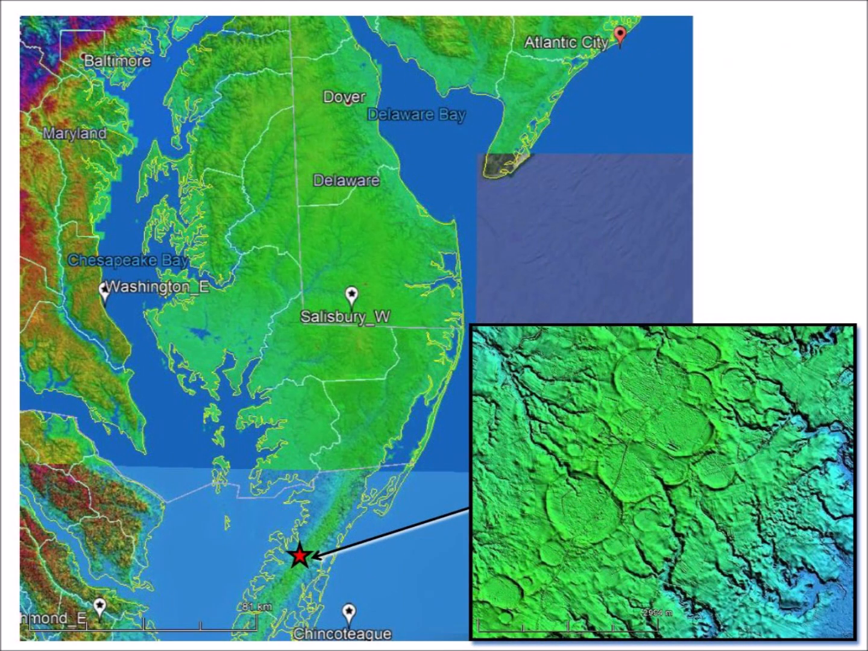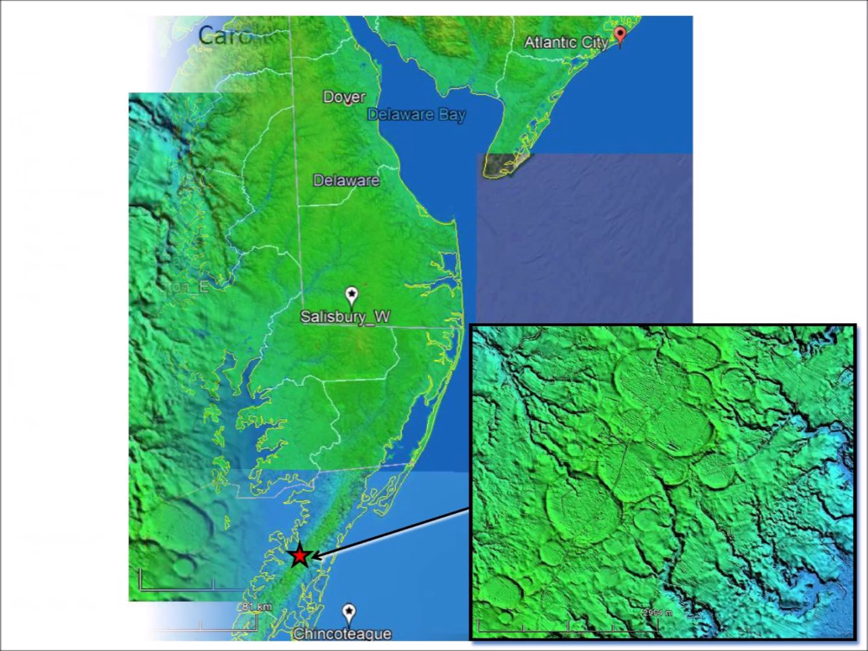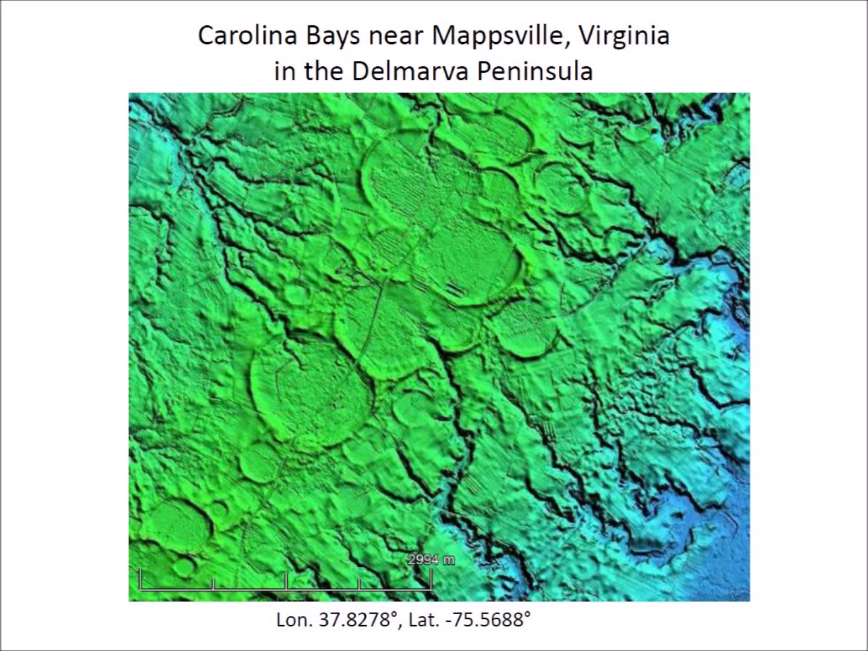The southern part of the Delmarva Peninsula belongs to Virginia. The Carolina Bays along this narrow strip of land are circular. This image near Mapsville, Virginia, shows large bays with diameters of approximately 1.3 kilometers.